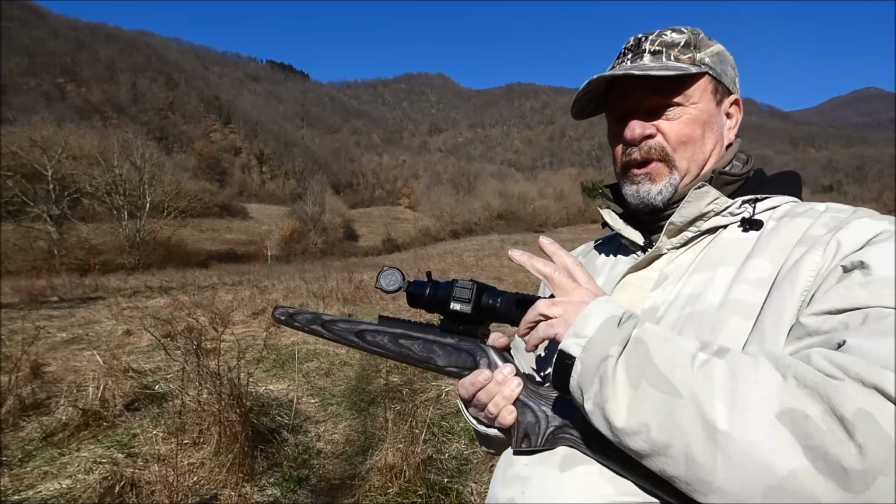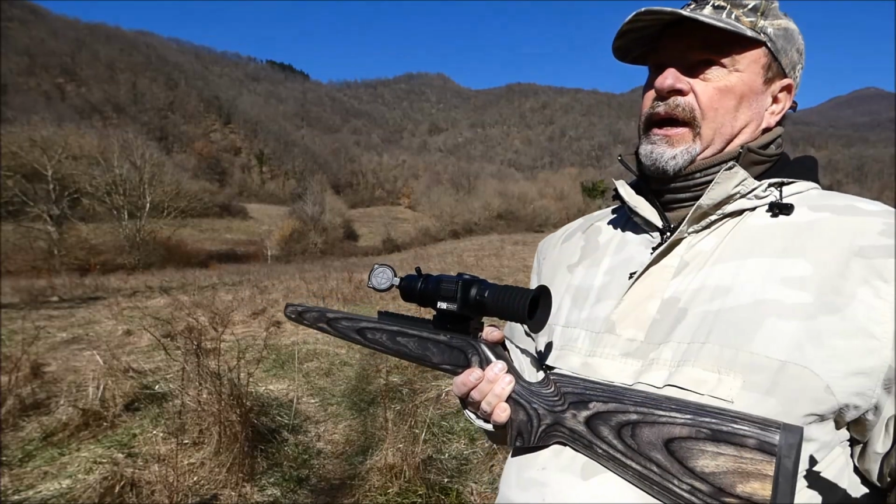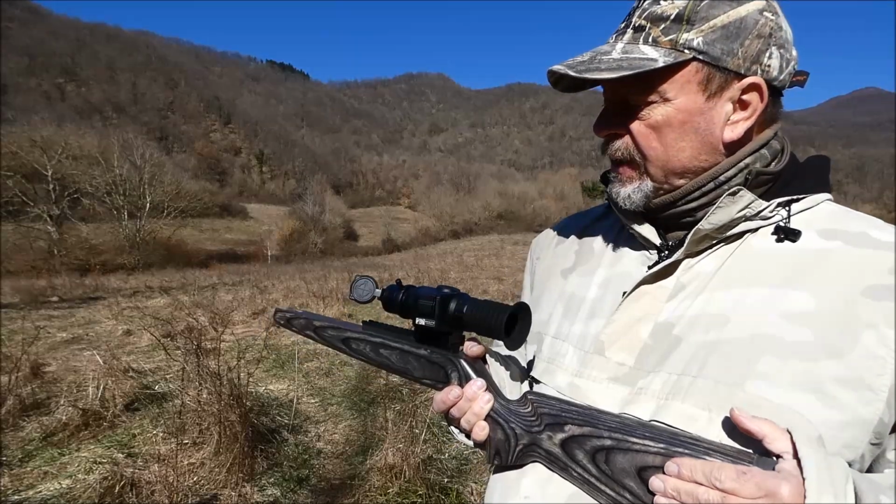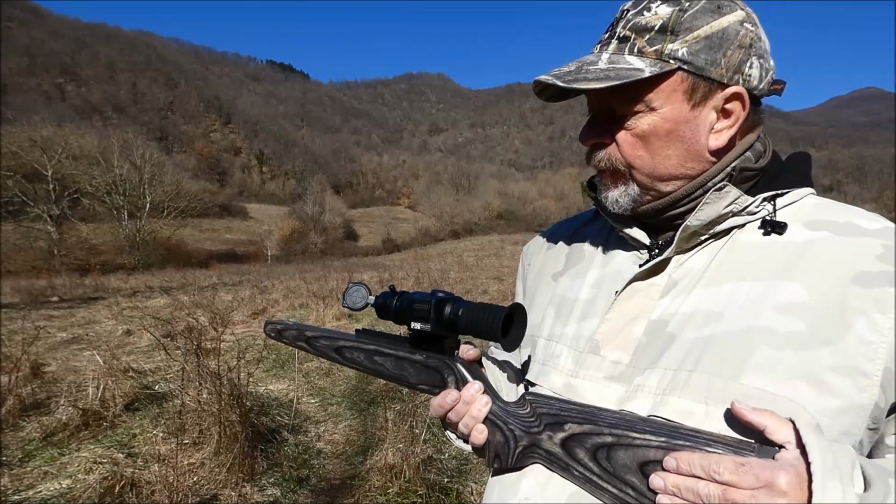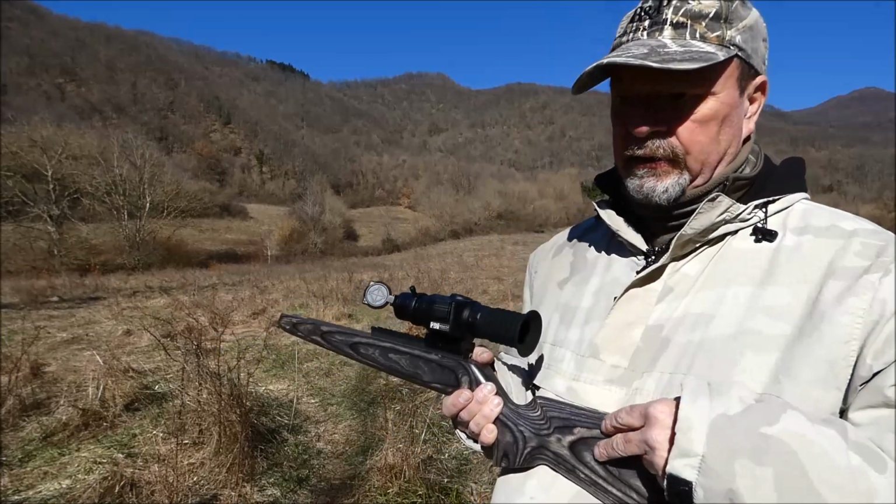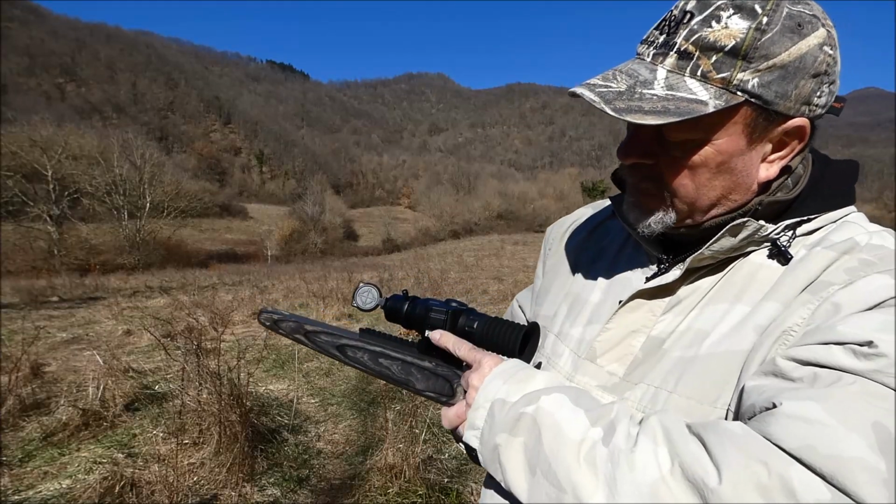Now let's start with the very interesting features. As concerns the power units, Sightmark has decided to have two different kinds of power. The first one is this one.